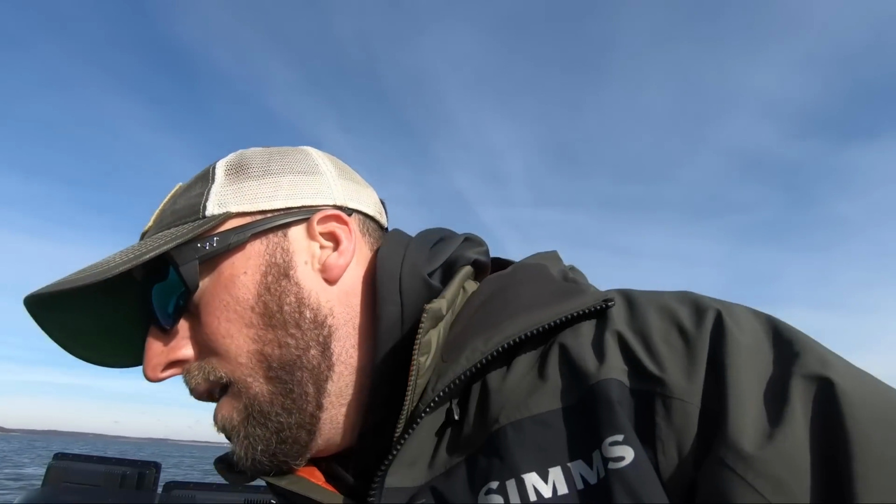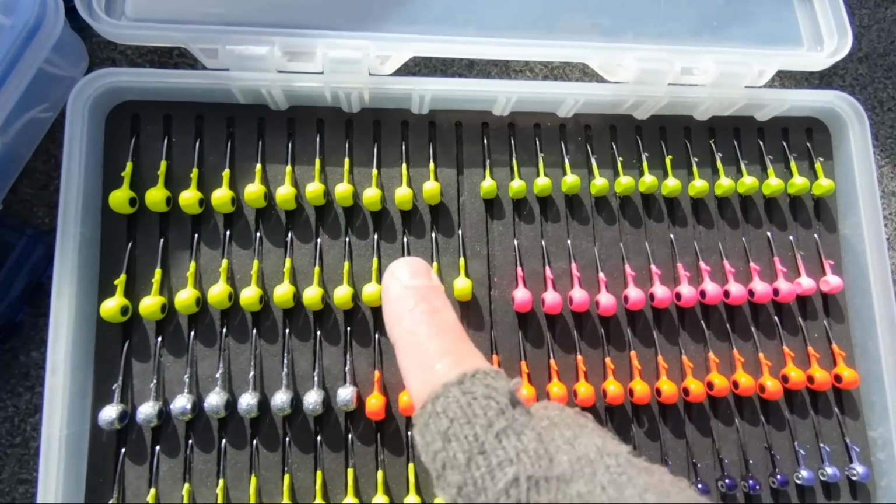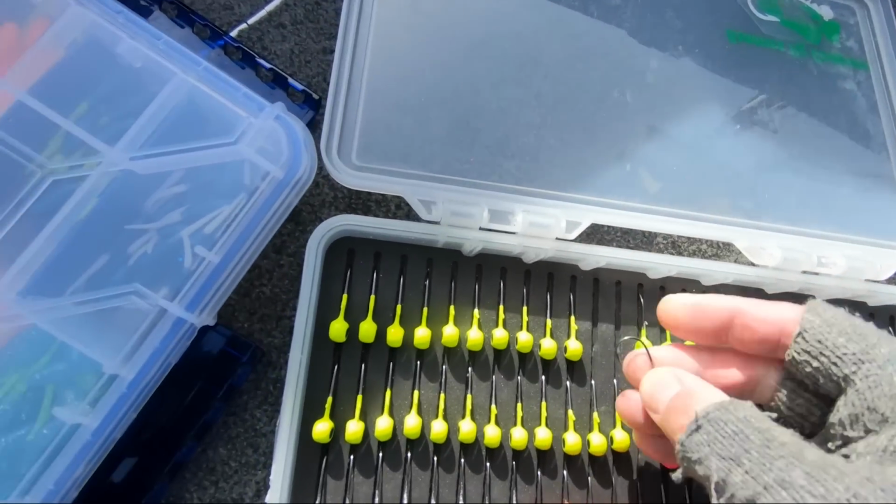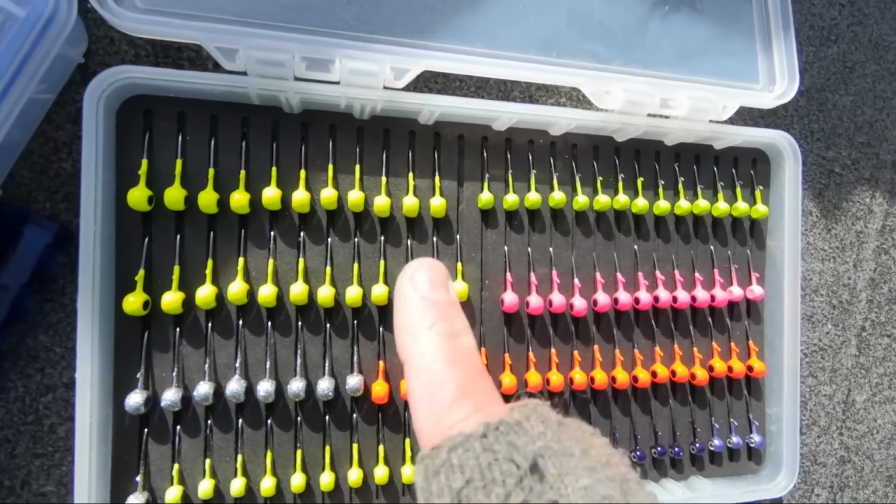And then as far as the jigs go, I was actually using some jigs that I got from Todd Huckabee himself this last weekend at the National Fishing Expo. So these guys right here are redneck rubber jigs. So that's an 1/8 ounce with a 2/0 hook there. Super, super sexy. They're a little spendy, but for what they do, they're absolutely worth it.